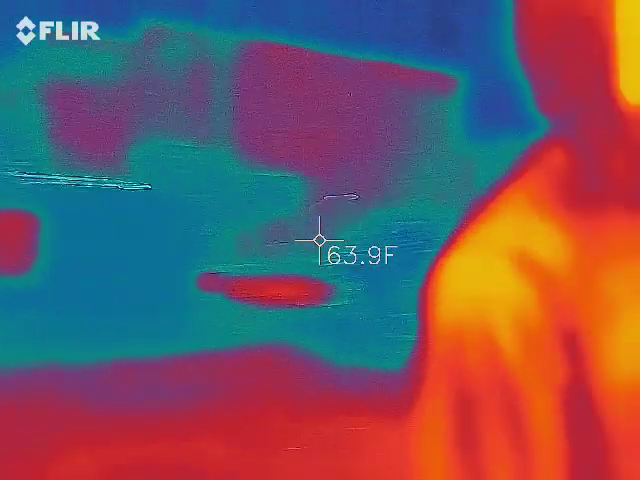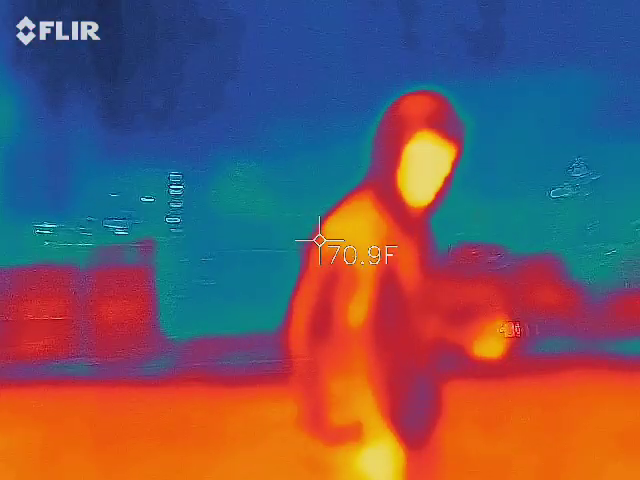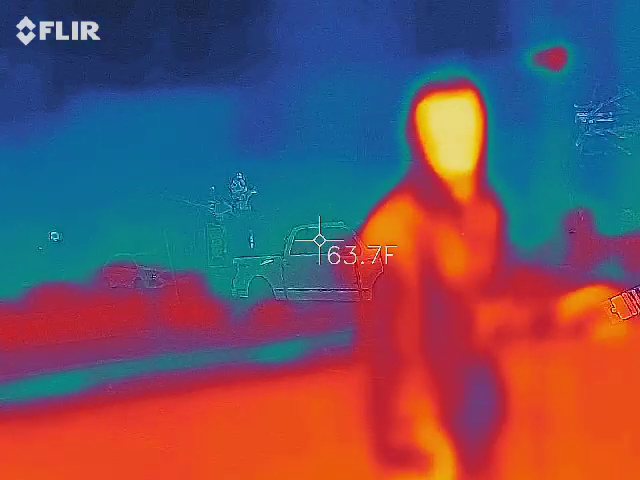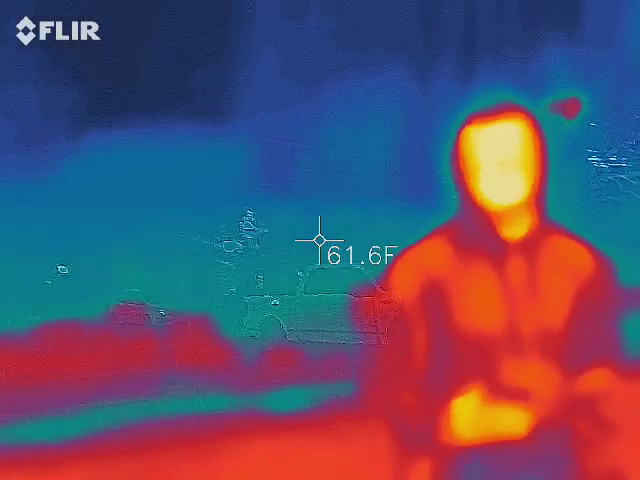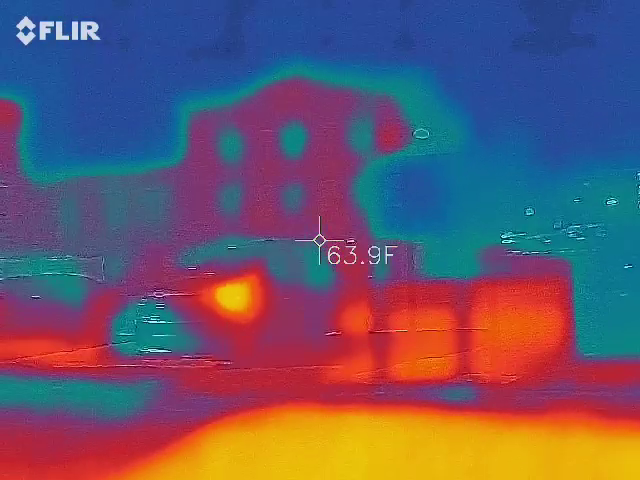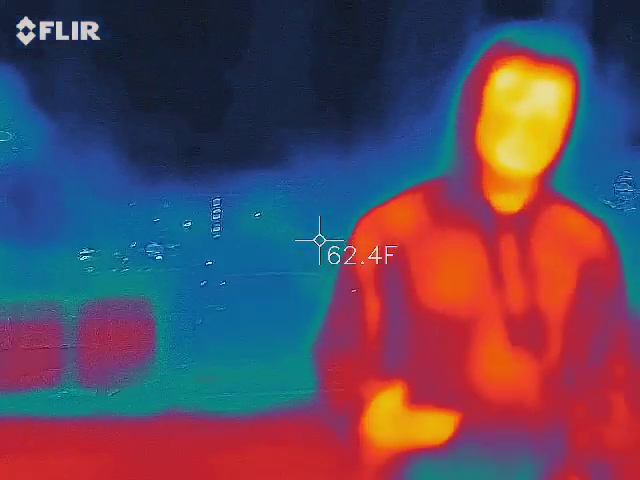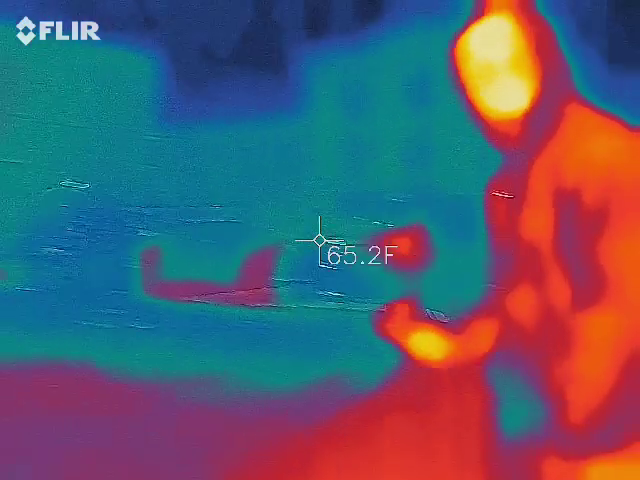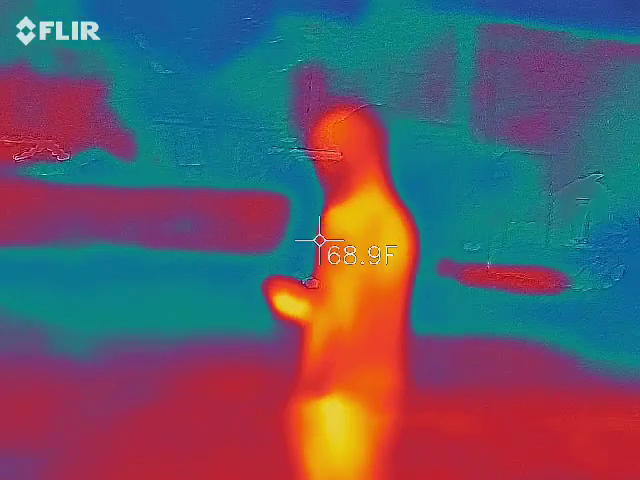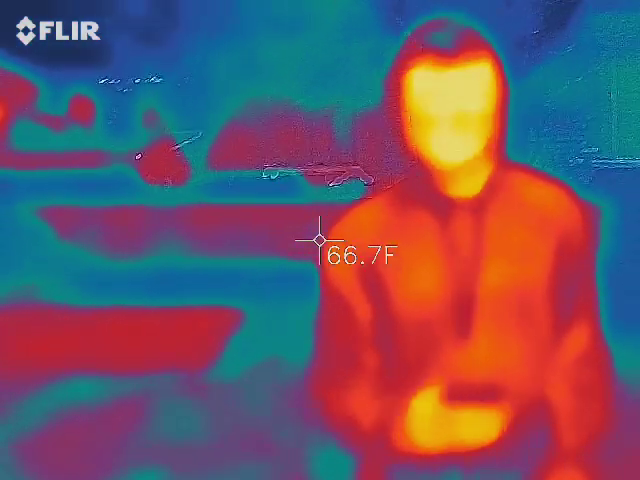Hey, quit walking out of frame. Why are you pointing it at me? Because it needs flash. Watch out for the floor. The floor is made of ghosts. No, I'm talking about our joke, really. Oh. This is actually cool. This thing is cool. Yeah.